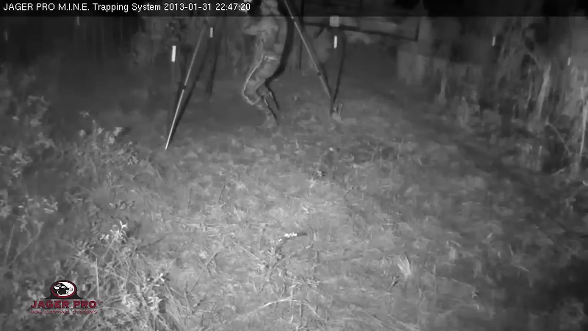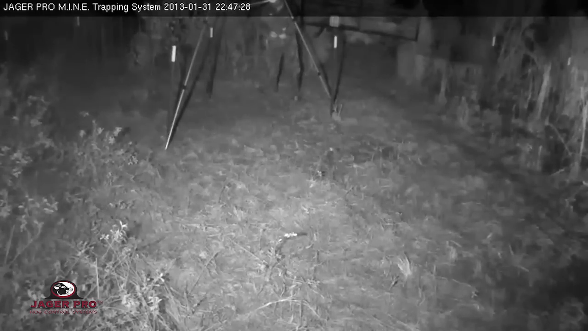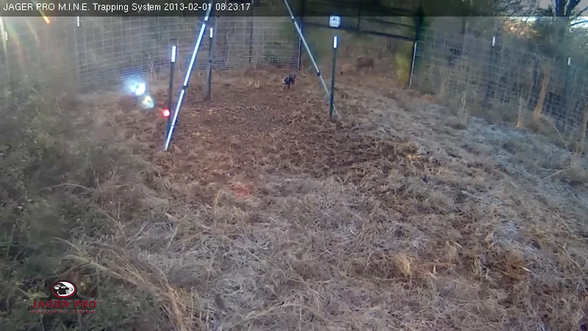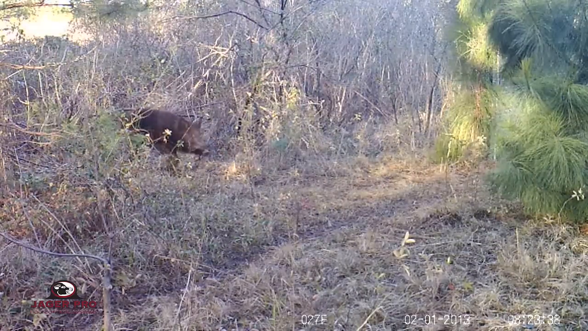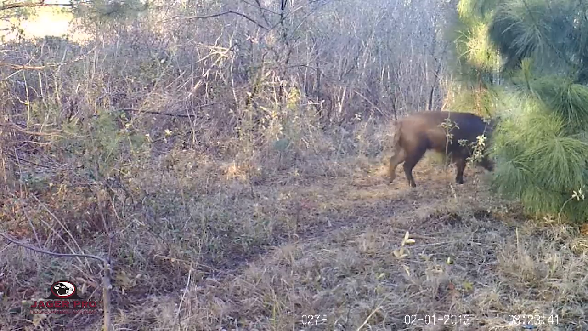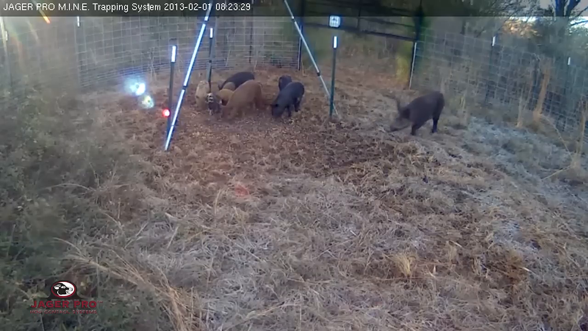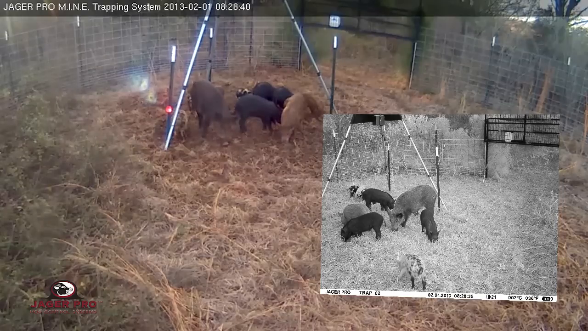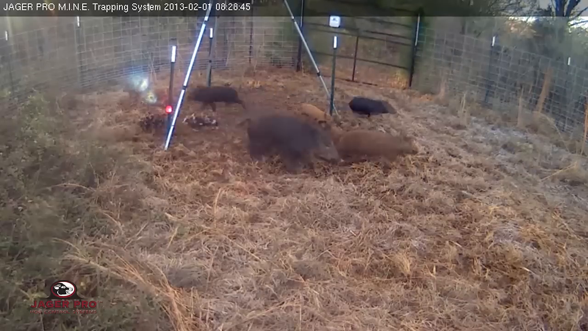The pigs had been feeding regularly every morning, so we purposely added another 10 seconds of bait on the ground at 22:47 to give us additional time and mind cam photos if the sow committed. Our strategy paid off as all 11 pigs in the sounder ran inside the trap for their morning breakfast. We received the text photo at 8:28 and simply texted the trigger code back to the mine camera to drop the gate.